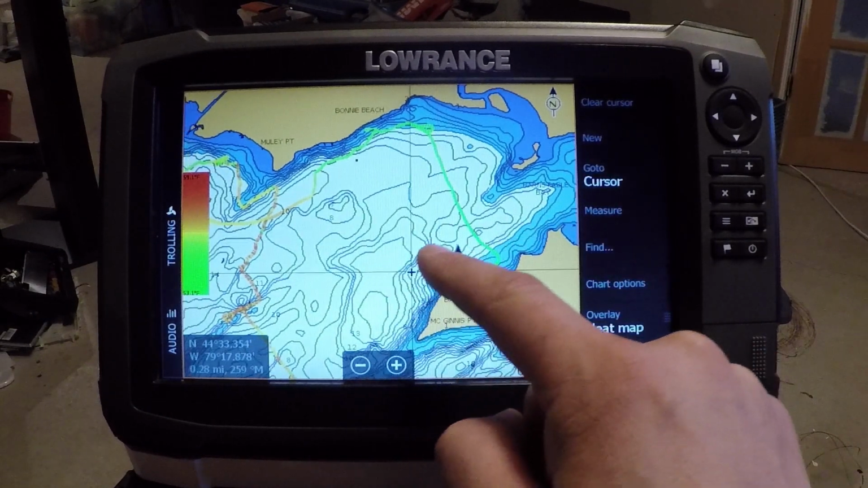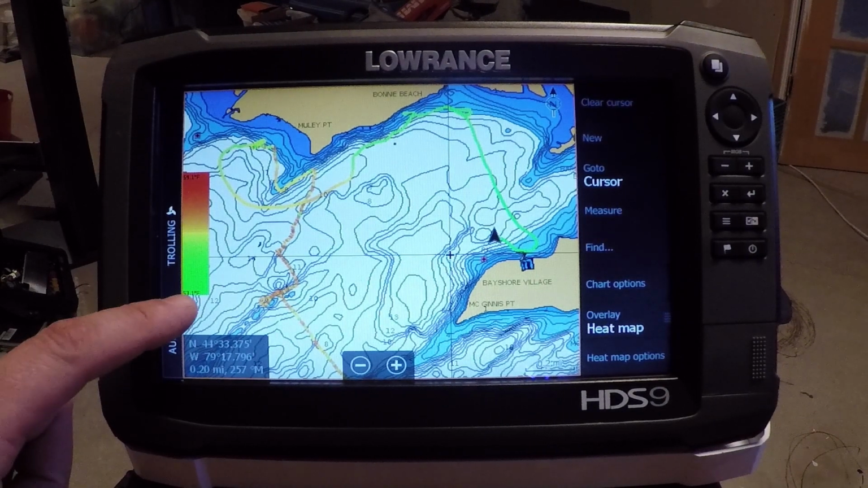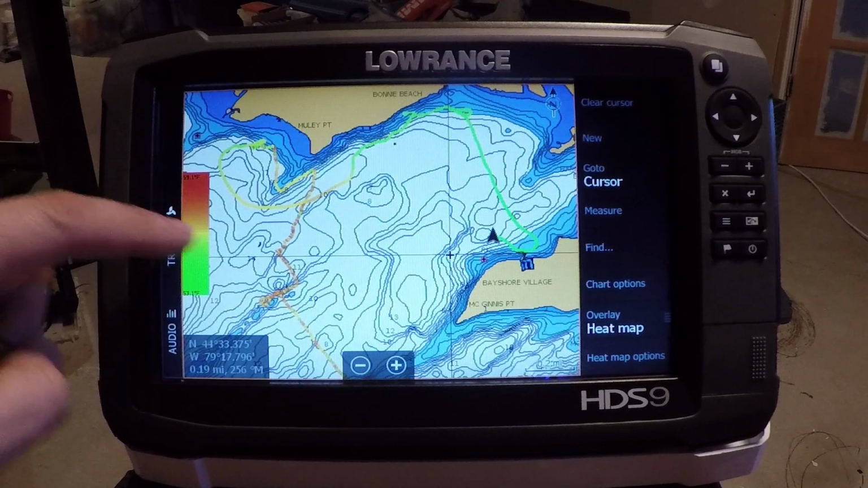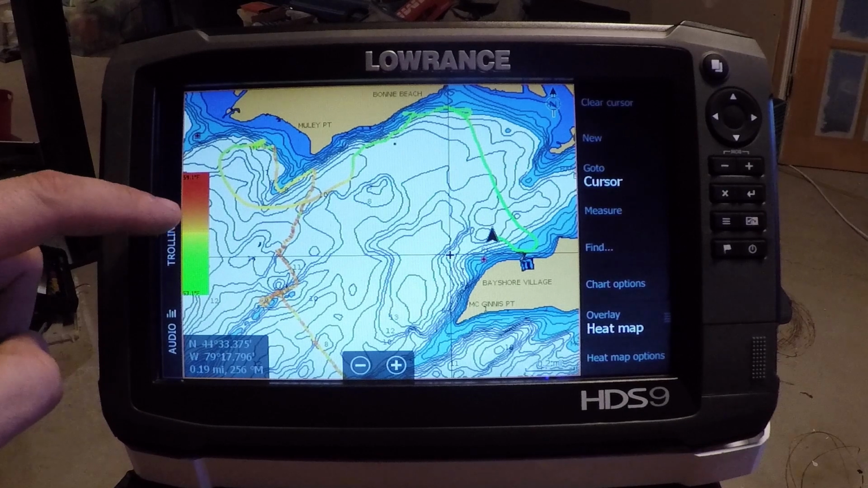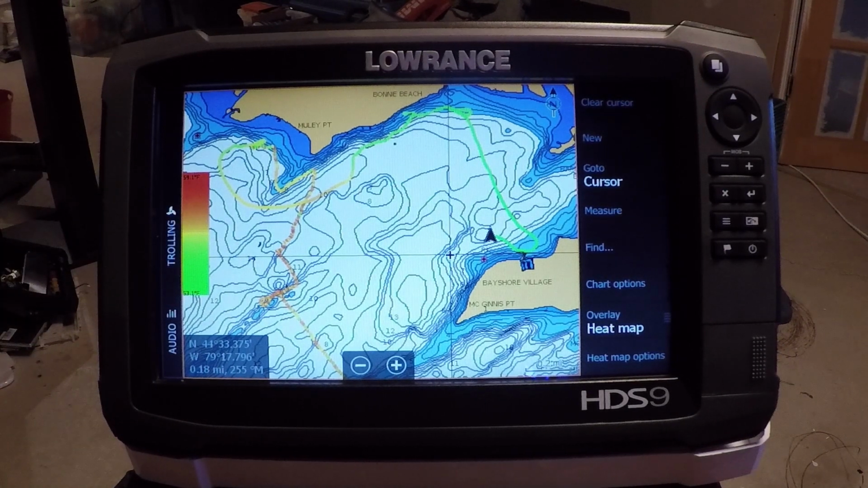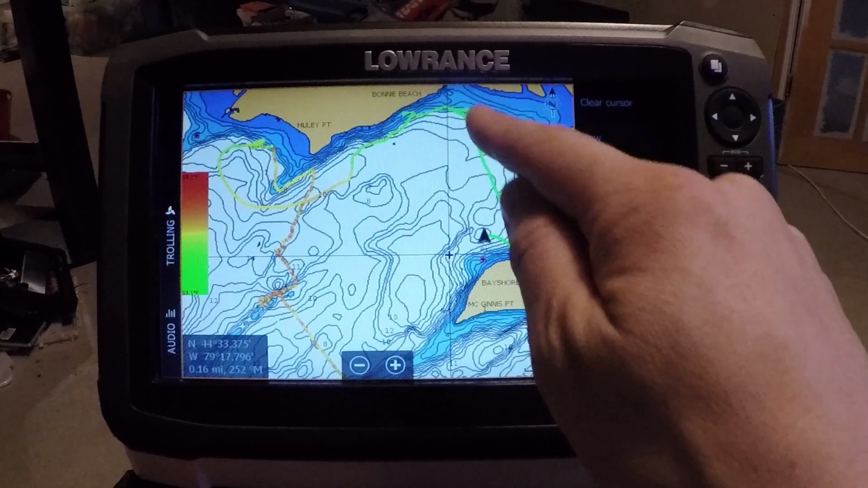And this is something you really wouldn't be able to notice as plainly as we can here, because we're looking at green being 53 degrees and red being 59 degrees, but most of our plots out here are probably going to be around 56 degrees, so it's only a 3-degree temperature variance, and that was keeping all the fish out in that deeper water. So as you can see in the back bay here, it's all green.